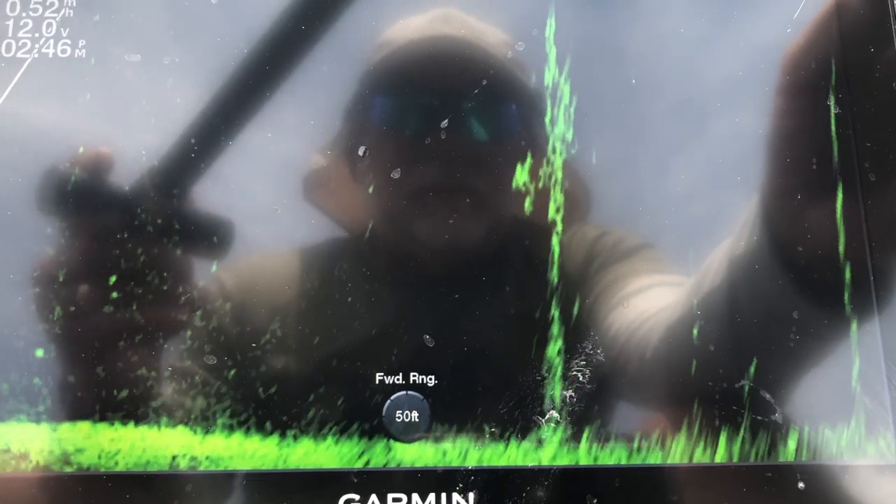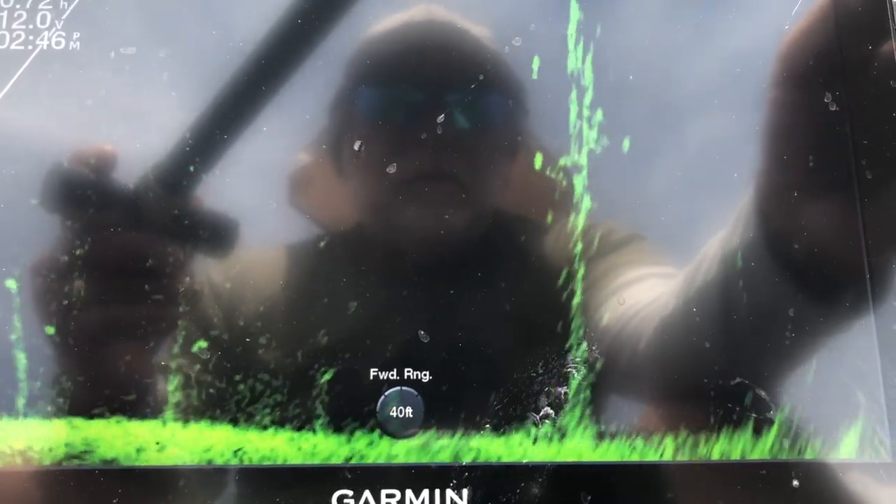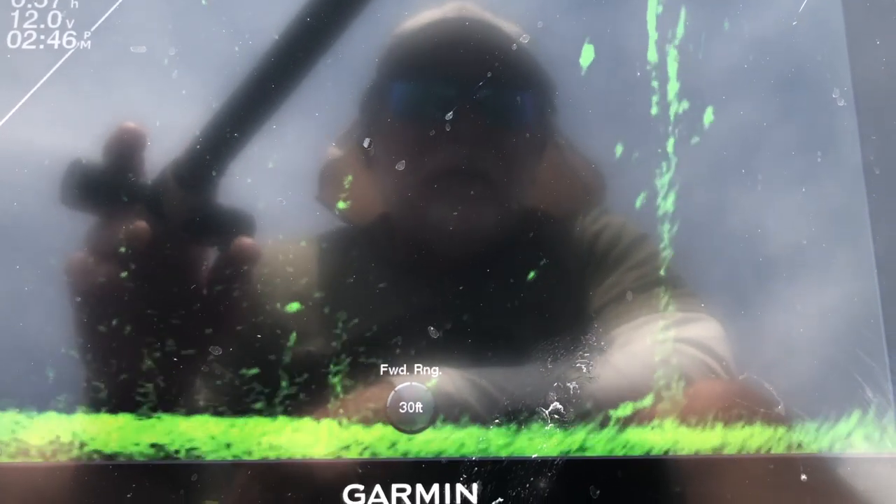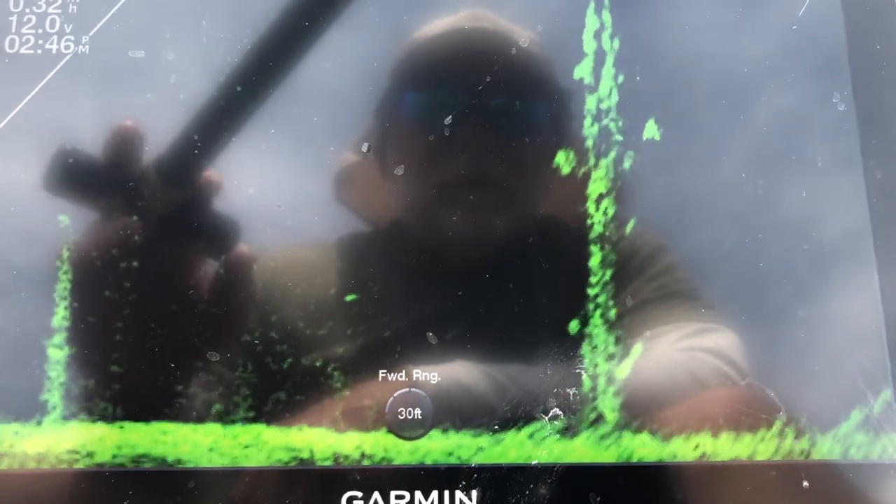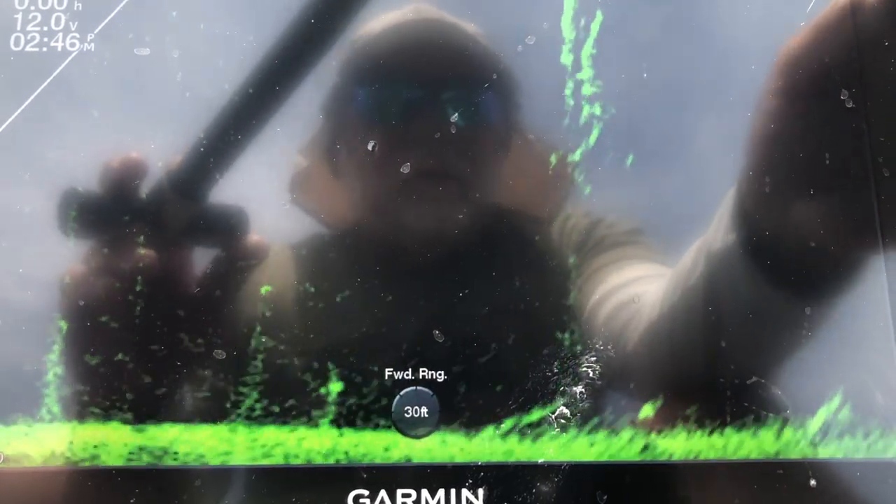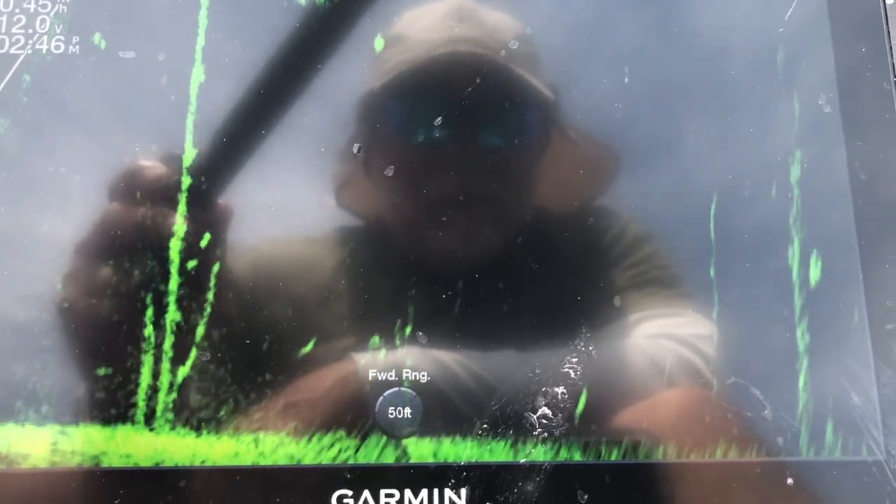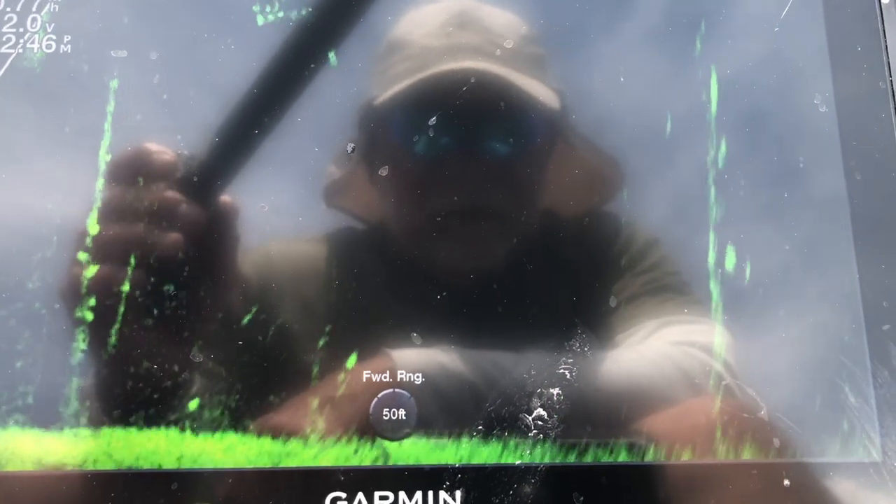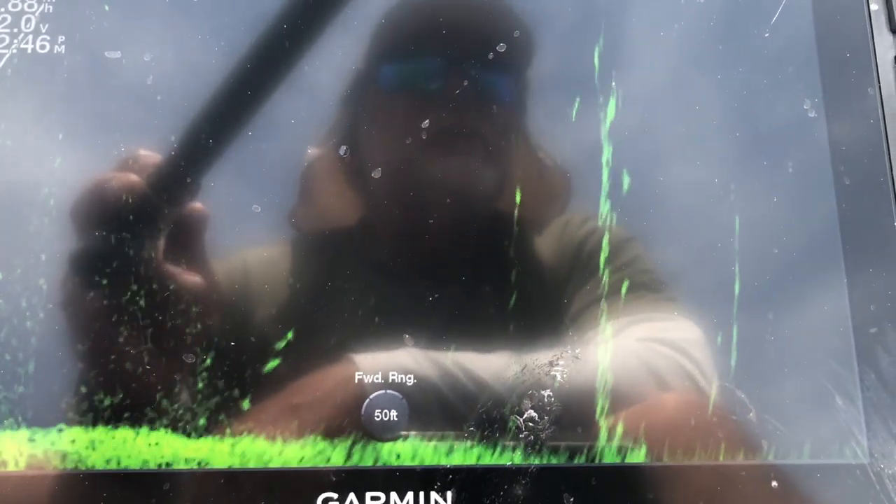Trying to ease in on this tree here. It's probably a bunch of little black crappie. Back down to 25, blow up that screen a little bit. I like to fill the screen up with fish, if you haven't noticed that. Believe it or not, I'm gonna pass that up. There's just not anything in there. It gets me excited. I like that big thump. I like to see that big mouth come up to the surface.